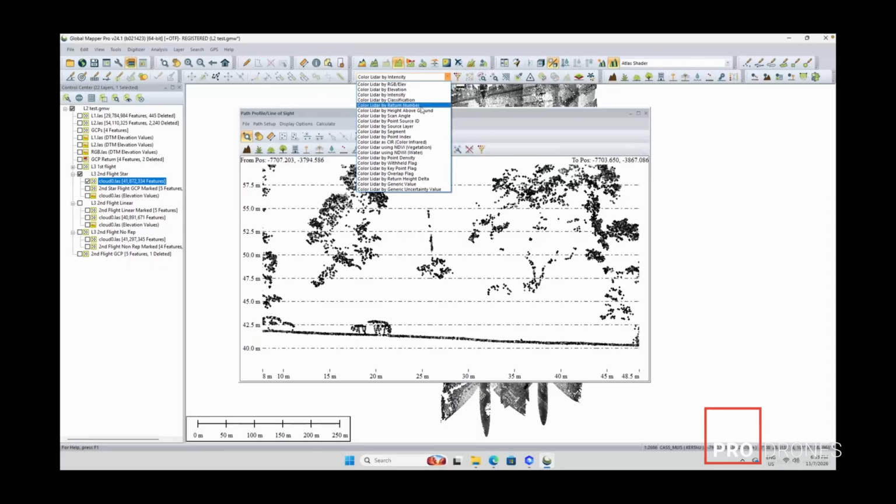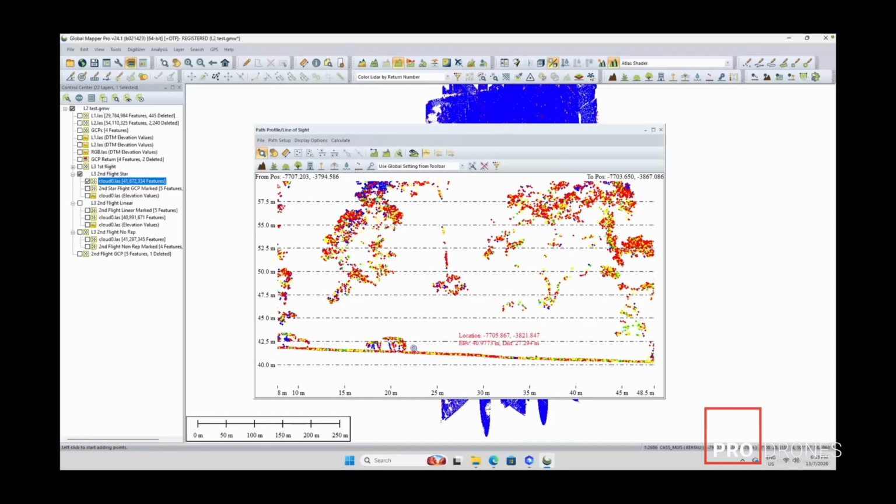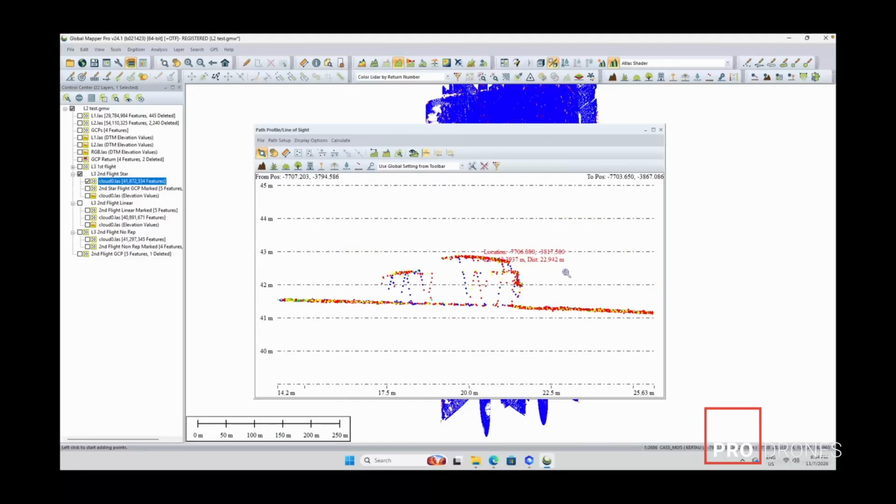Now we look at the return number on the ground. It varies. So it means we are getting a lot of points, not just the first points, the strong signals from the LiDAR, but also the ones that have gotten past the canopy.